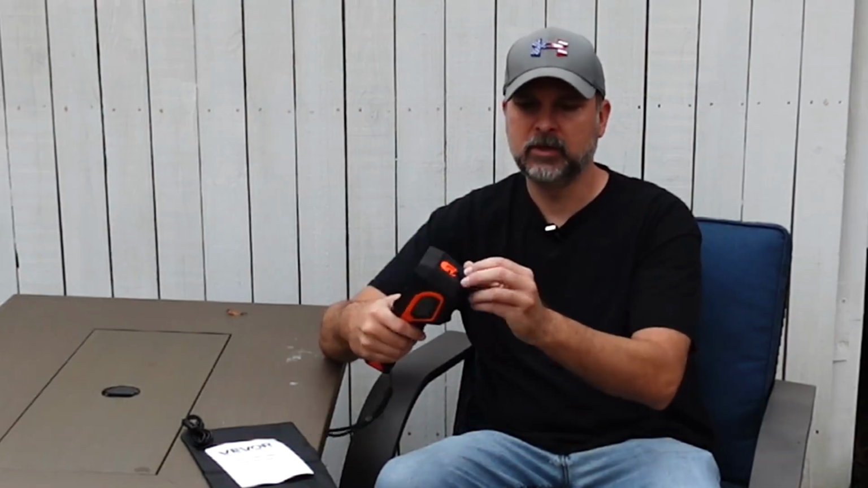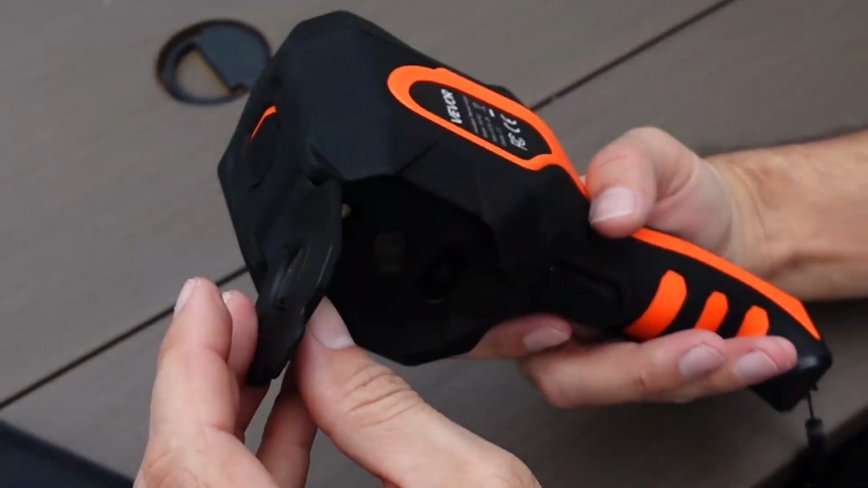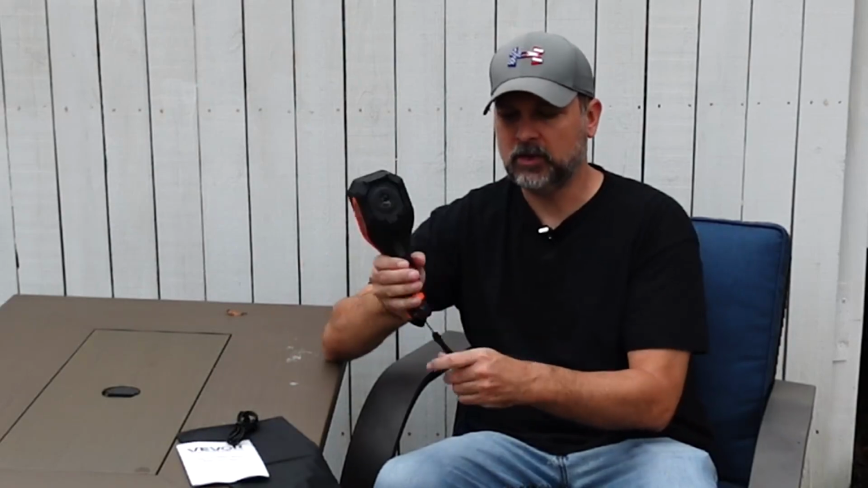The top here, you have your USB port for charging and data transfer. On the front, you do have a lens cover, so that pops open. And then on the back, you have this really nice screen. The unit also comes with a nice little storage bag, your instructions, and then a charging cable as well. Also came with this nice little lanyard here. So all in all, this is a very nice looking unit, and let's go try it out and I'll show you the different screen functions.